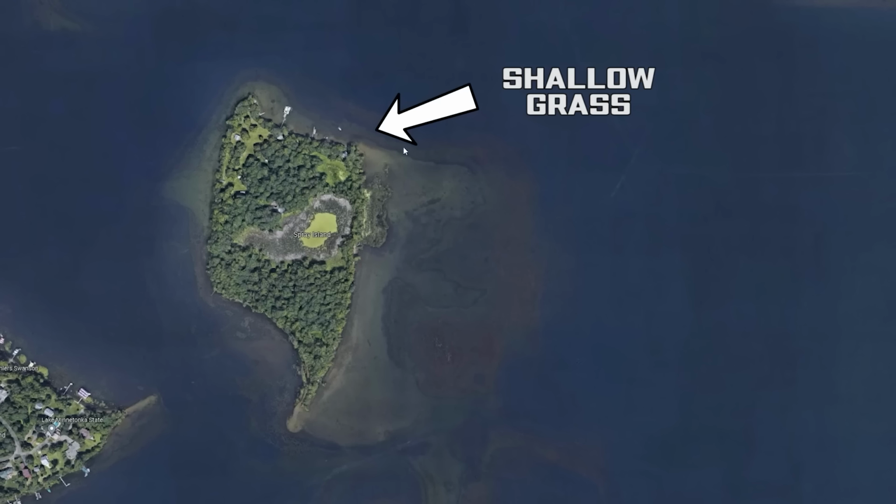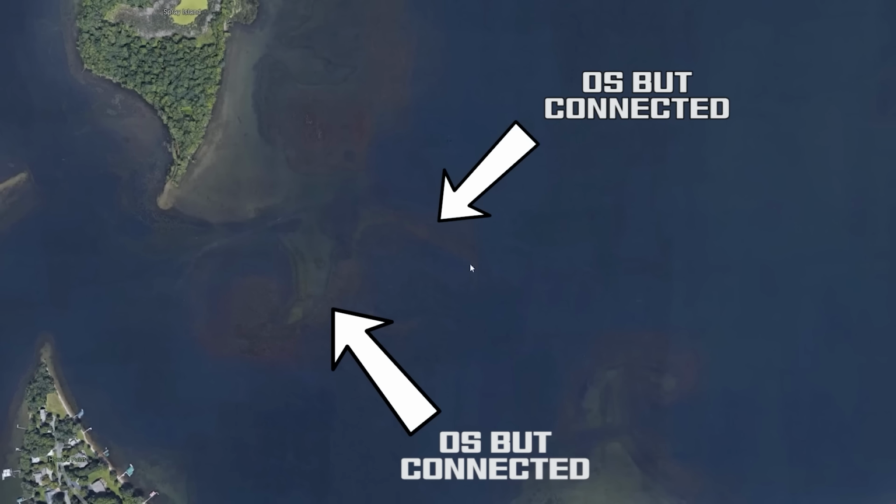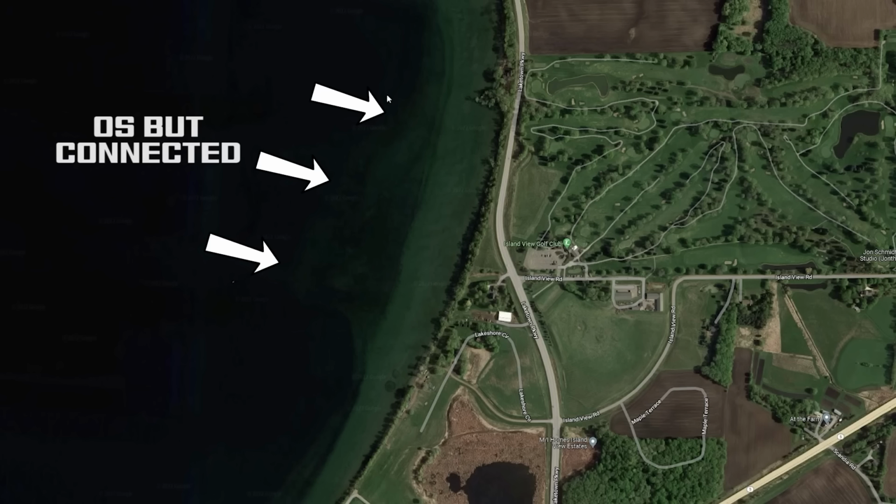Now, the second category that starts to verge into the offshore category is the offshore grass, but it's connected, or is close enough to be connected to the bank grass. So the easiest way to find this type of grass is to find shallow grass and then follow the water deeper, deeper, deeper until you get to that 5 to 12 or 15 feet of water. That's gonna be your offshore grass that's connected to the bank. It could be connected to a point, it could be connected to a peninsula, really anything sticking out into the water can lead to offshore grass that is connected to the bank.